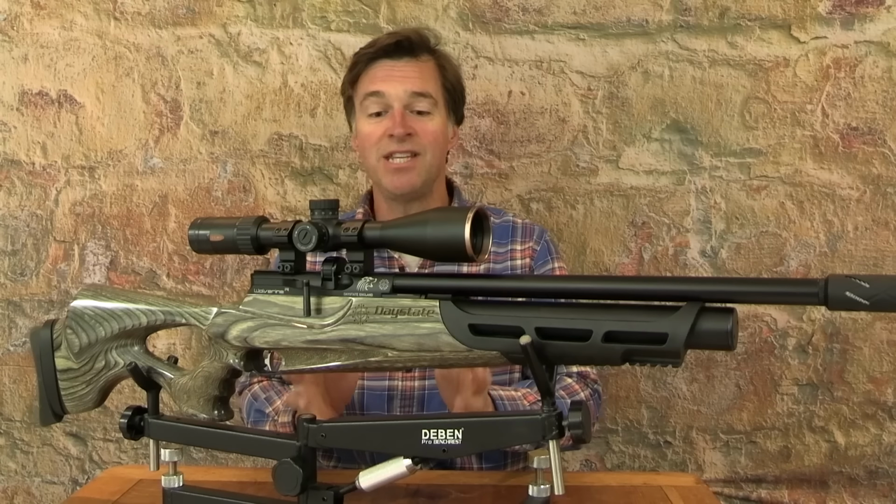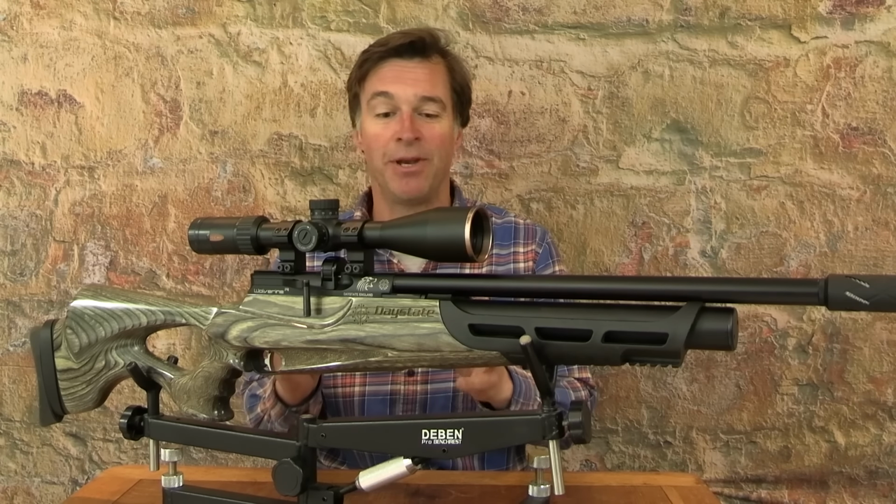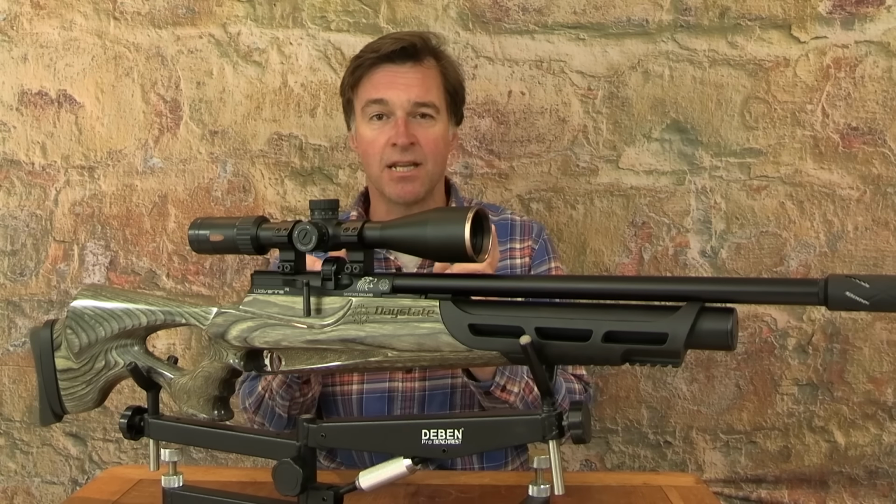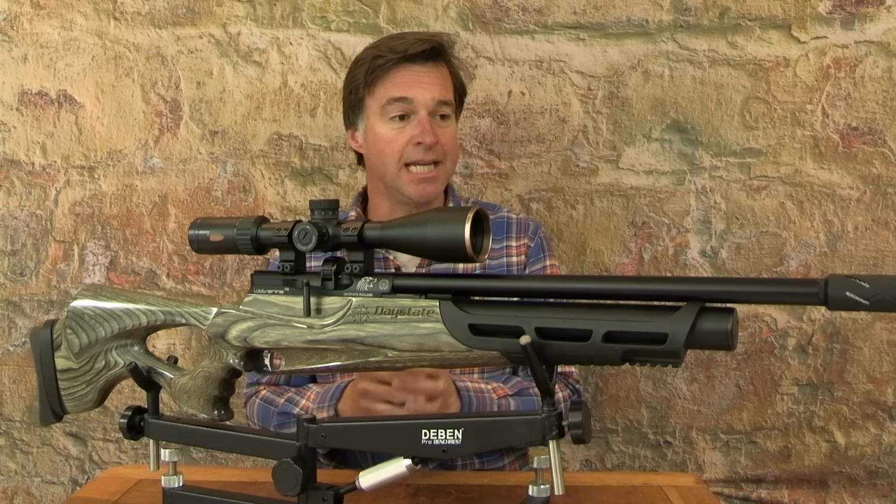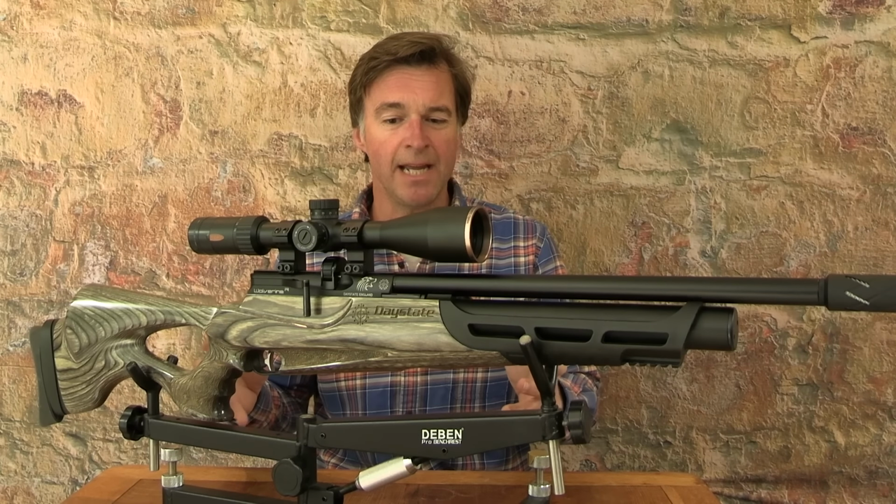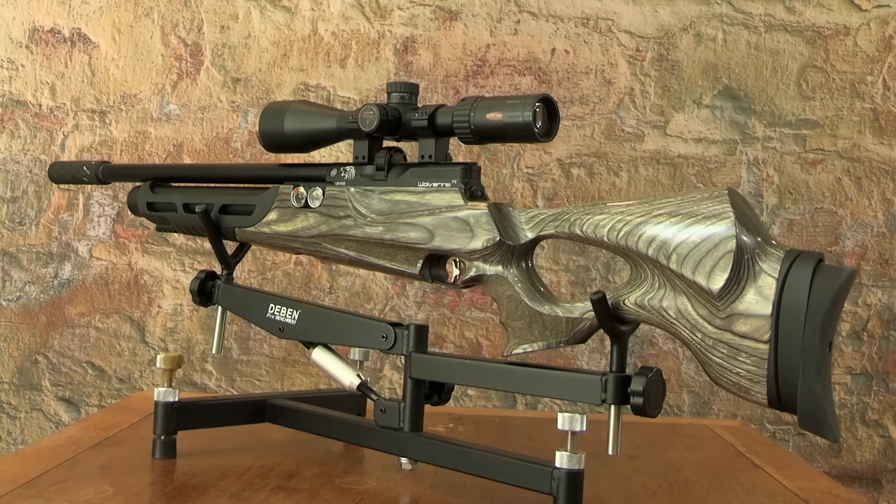There is a walnut stock option, but I've got to say I really like this laminate handle. Now, laminates do tend to add a bit more weight, and this version weighs 3.8 kilos unscoped. Lengthwise, it's 96 centimeters from muzzle to butt before you fit a silencer. Now, despite looking quite a chunky airgun, the Wolverine actually handles incredibly well, and that is testament to its excellent balance and the design of this thumbhole stock.